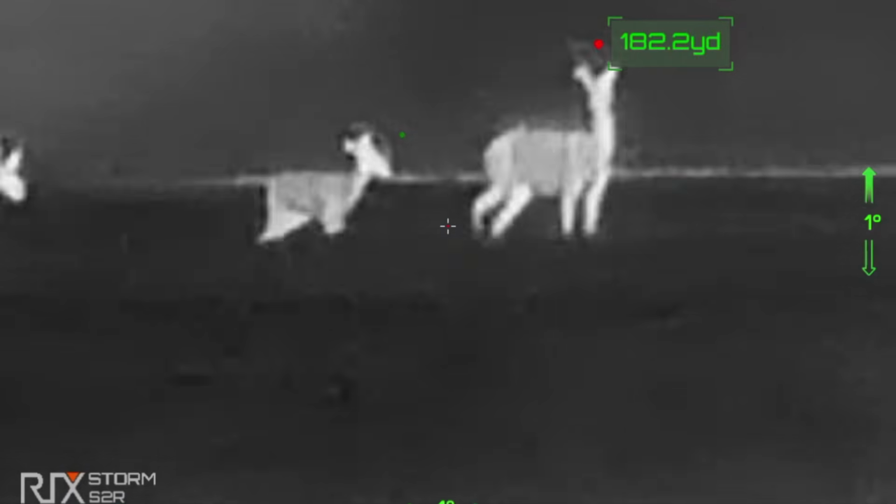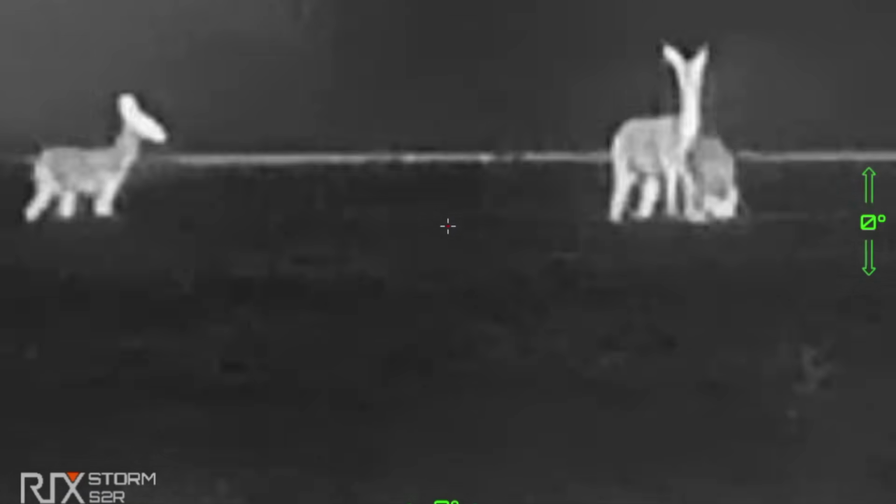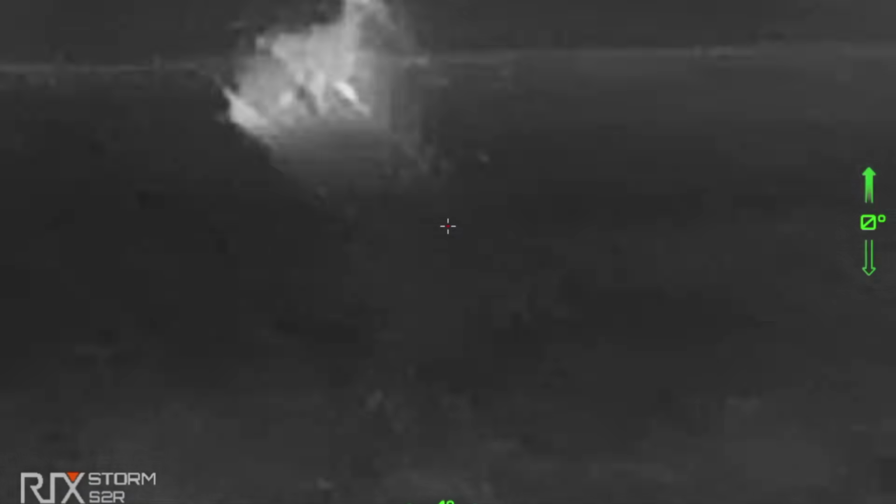Now, I did find that keeping it maximum zoomed out was usable for me, and that was the best case scenario for spotting. I was spotting deer with this thing at well over 600 yards in the daytime, and it picked them up pretty good.